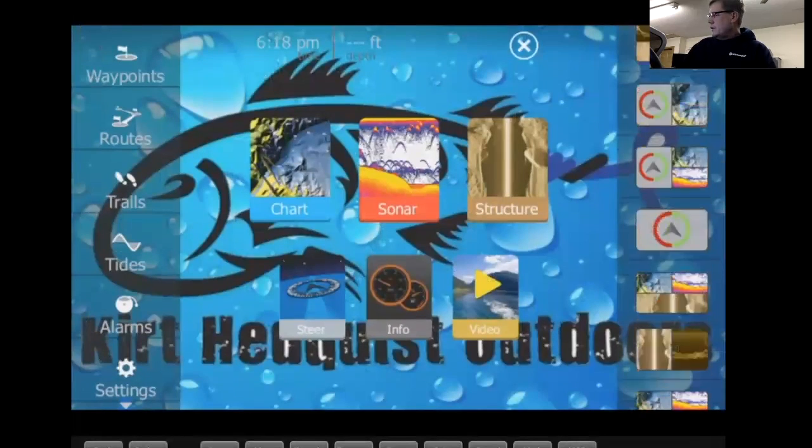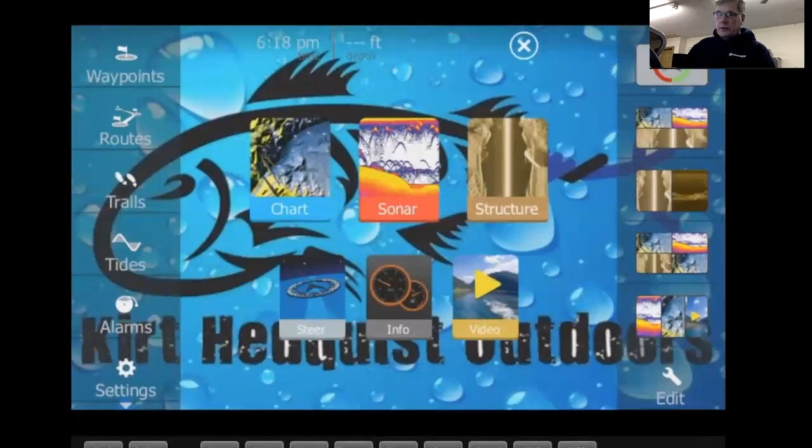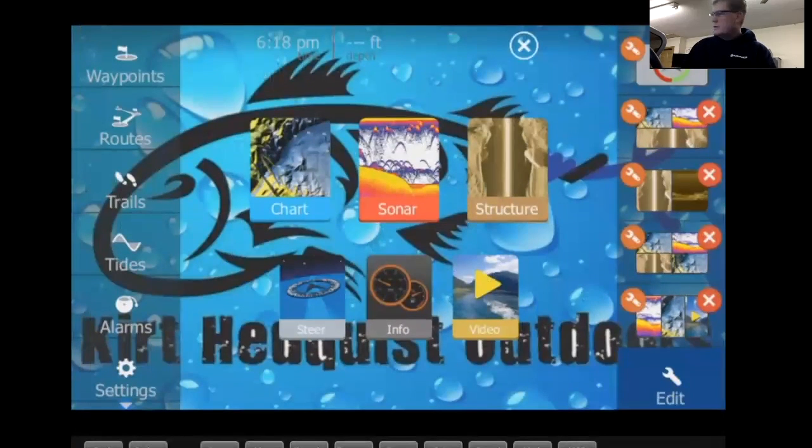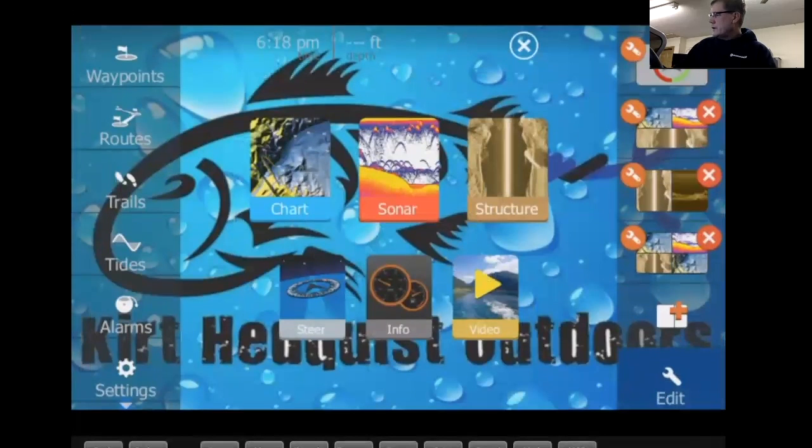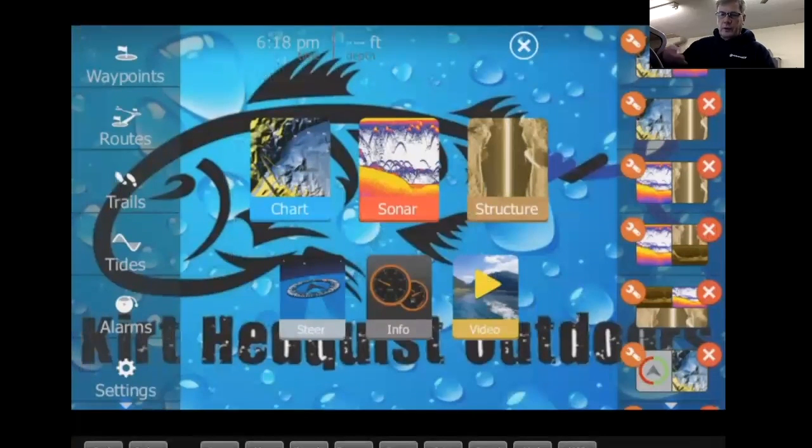Let's say you want to edit one of your screens. Down here where it says edit, you got the wrench down below here. Tap on the wrench. See the wrench pop up here? You can either get rid of that screen, tap on the X, delete it. Here, let's get rid of that one. That one's gone, so tap on the X to delete that one.